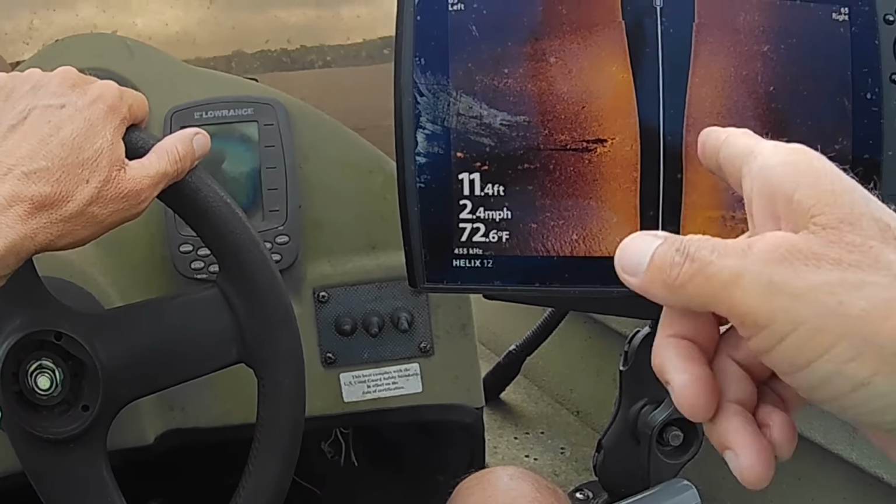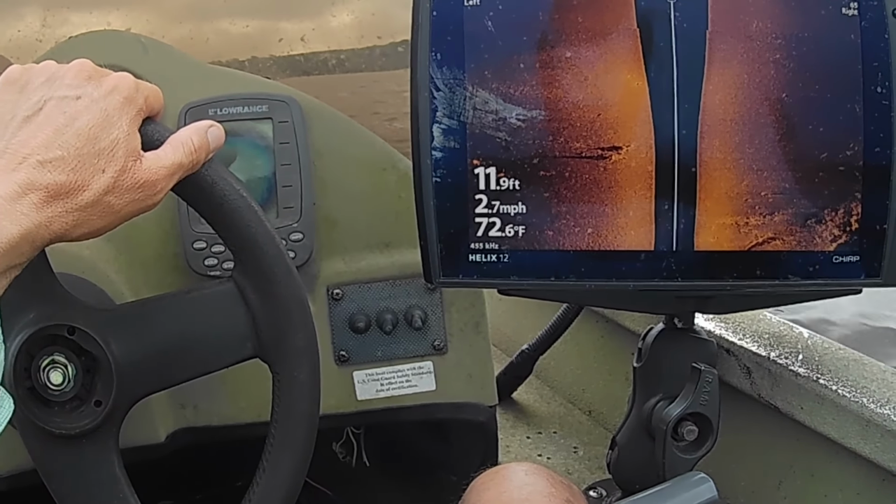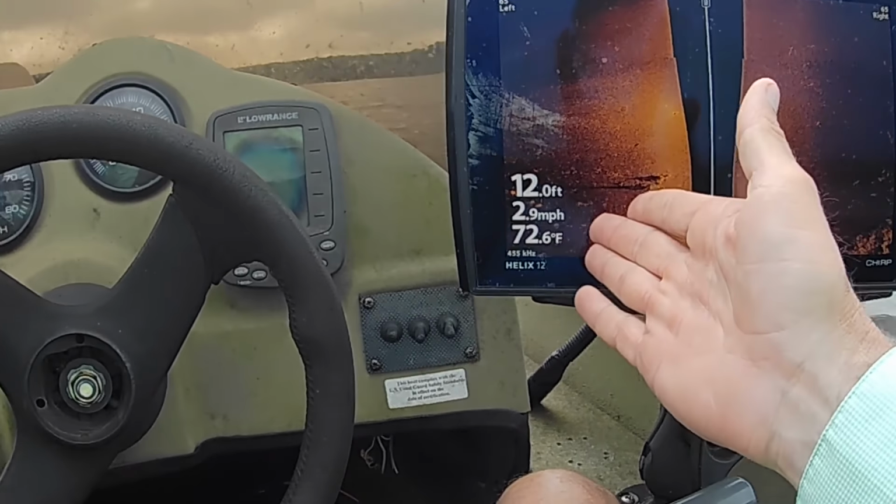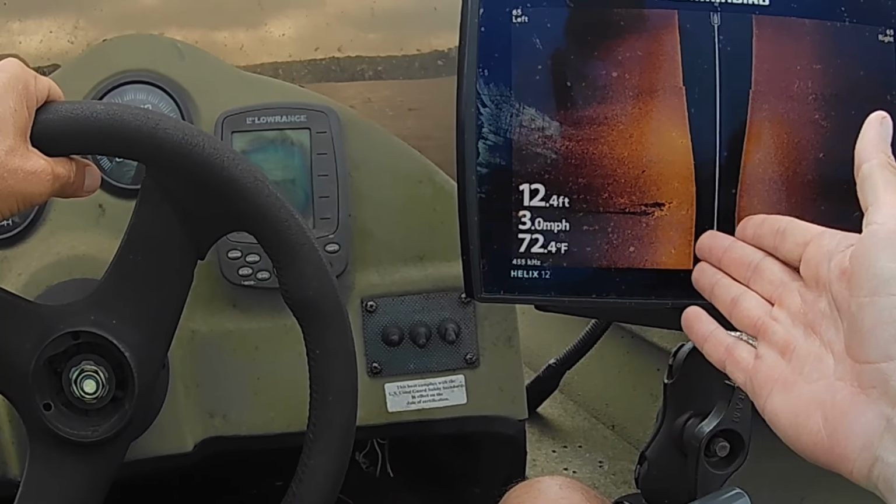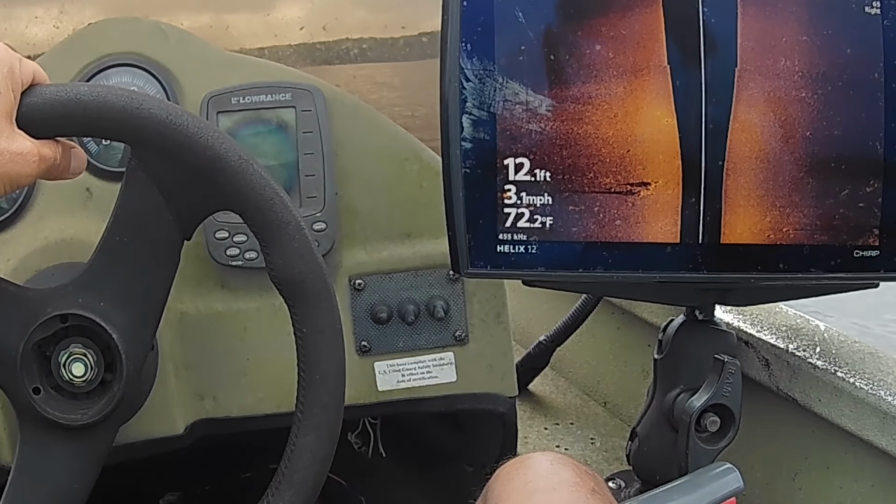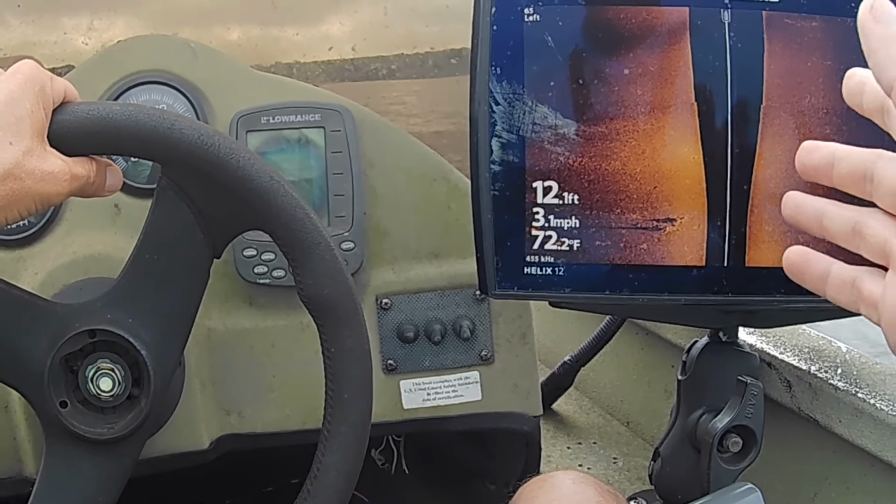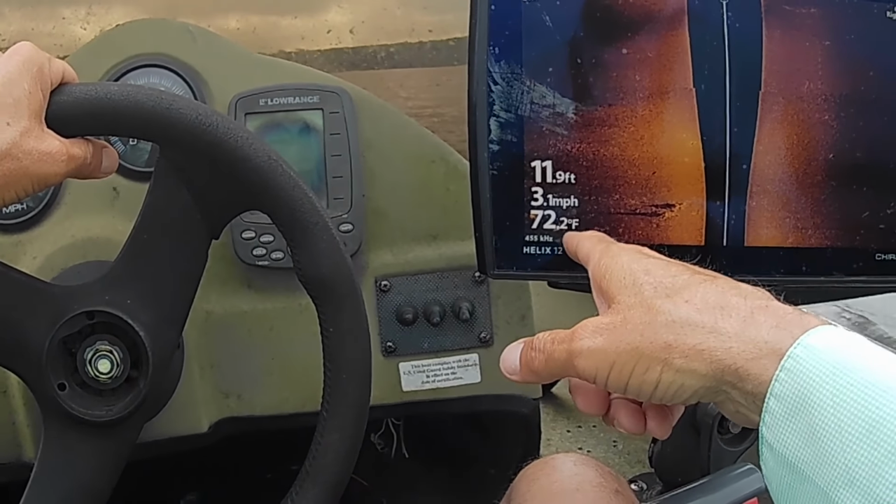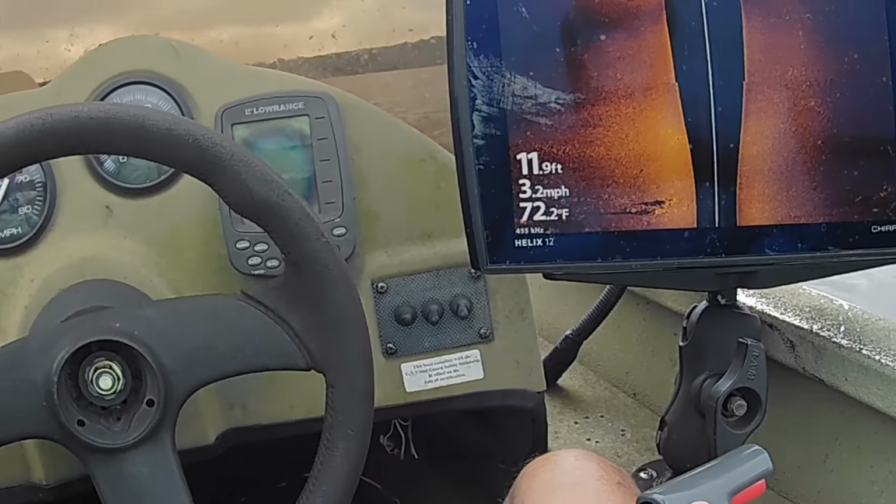And then I'm going to come back and throw my Livescope down and see if there's any crappie on them. I don't know if they're in this depth of water. I haven't been fishing this shallow. I've been fishing in deeper water. But we've had a lot of rain here lately, and the water temperatures are fairly cool, 72 degrees. So I'm just going to check it out.